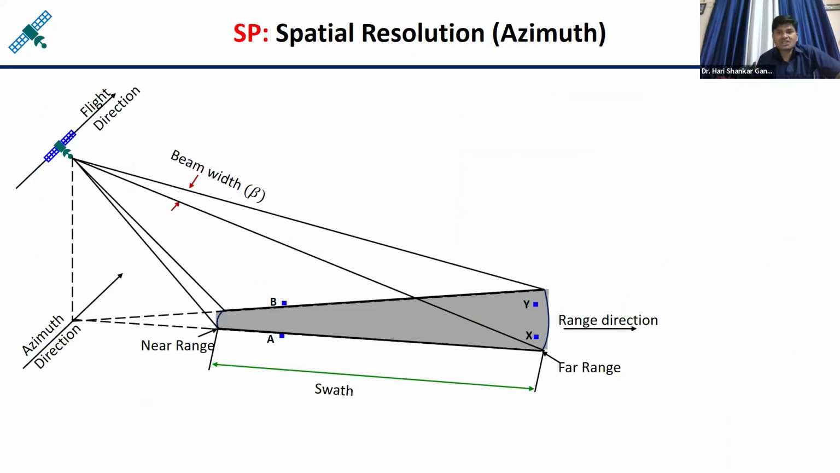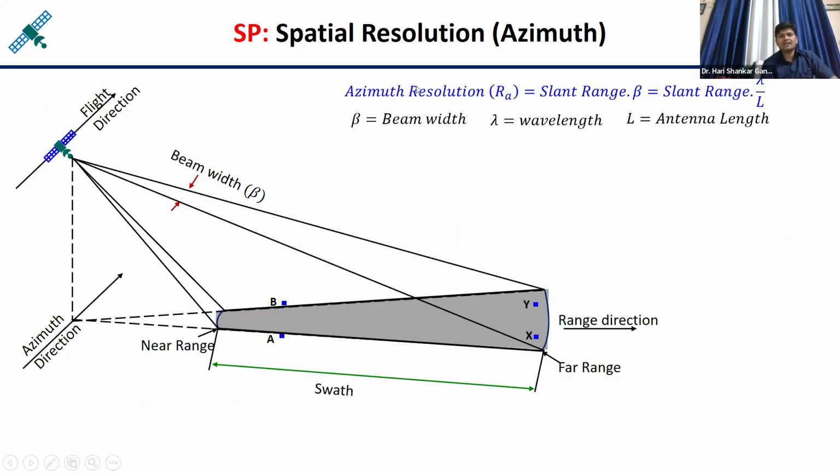Now another resolution is called the spatial resolution in the direction of azimuth. Suppose the satellite is moving in this direction. So this is the azimuth direction, and the resolution along this direction is called the azimuth resolution. Azimuth resolution can be calculated as slant range into beta. Beta is the beam width, and the beam width can be written as lambda by L, where L is the antenna length.